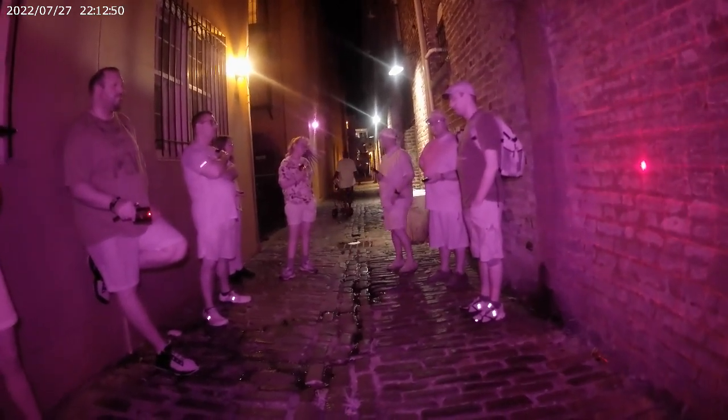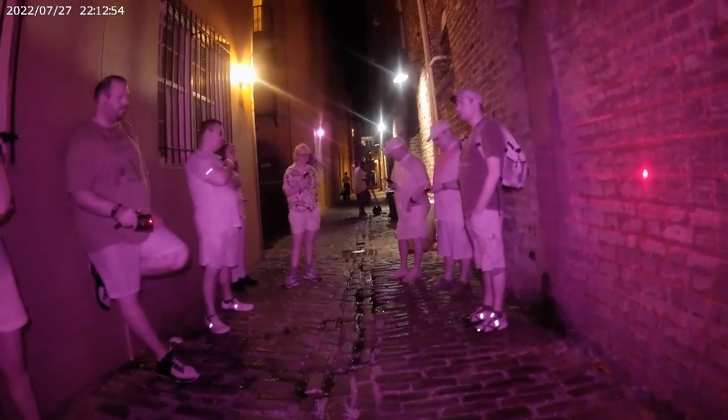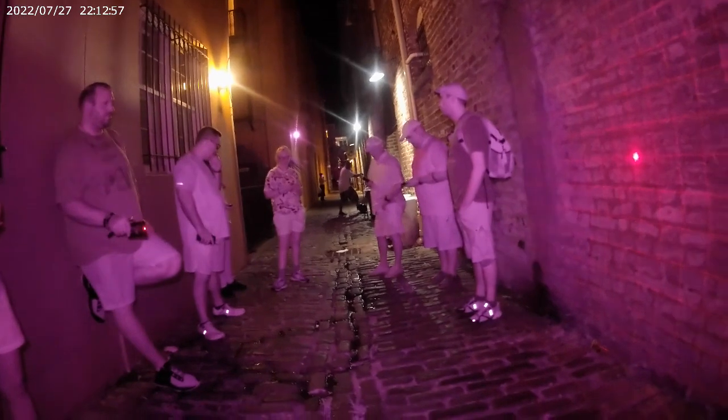Now, here's the interesting thing. The bricks that we're standing on, because they've been here for so long, and they're made out of granite, by the way, which means they're not supposed to have any kind of electrical charge to them whatsoever.